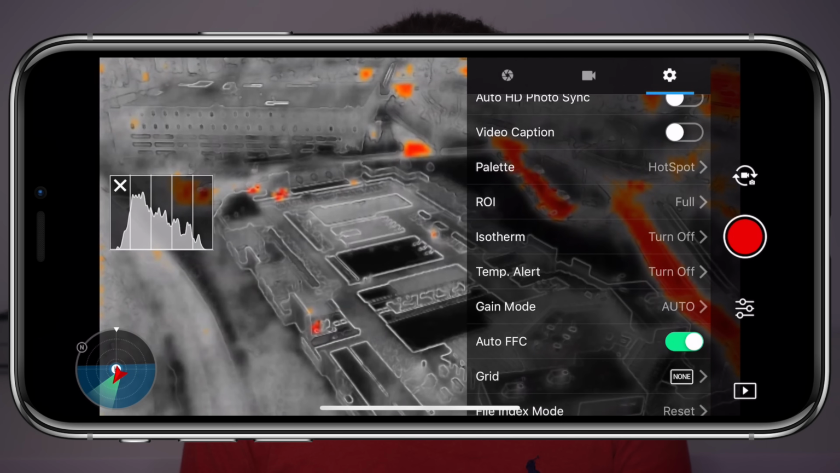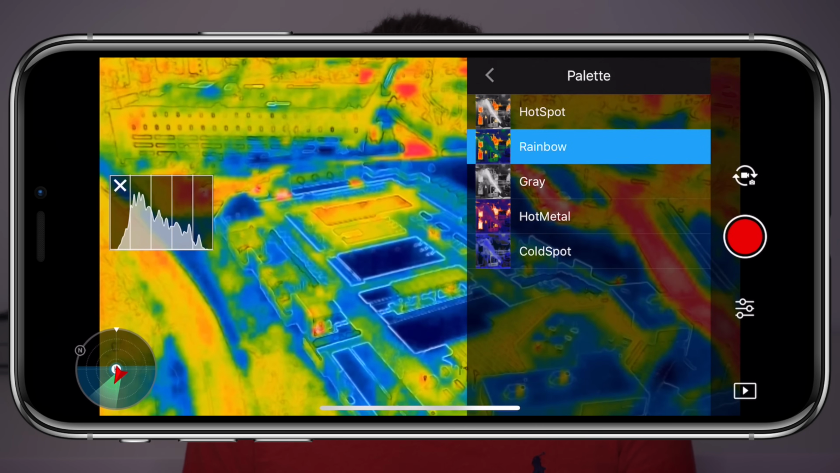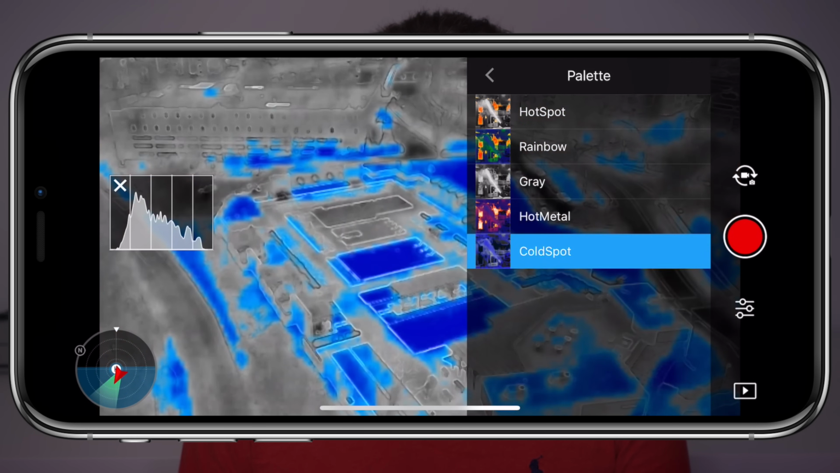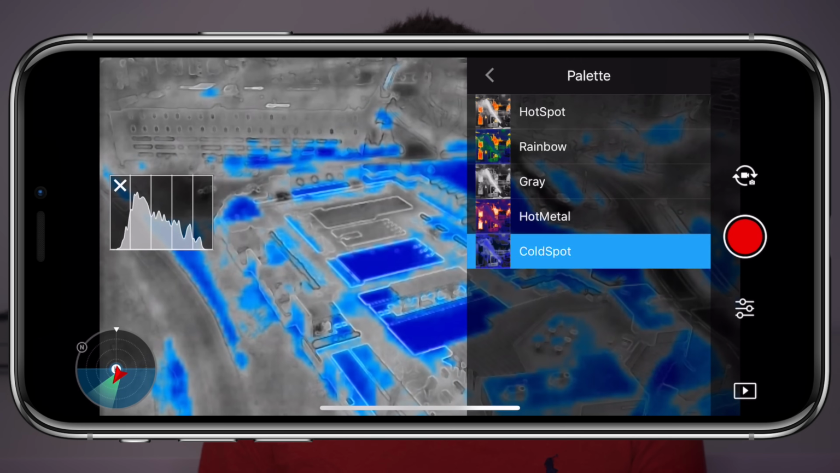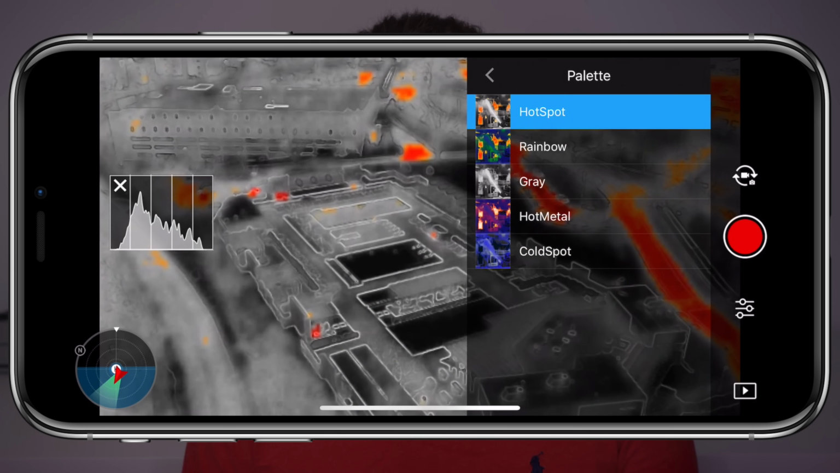Starting things off with the palette, we can choose between 5 different color schemes to show our temperature differences on the image. We can choose between hotspot, rainbow, gray, hot metal, and cold spot. Now, personally, I find myself using hotspot for most of my jobs, but each of these palettes could prove to be beneficial in different use case scenarios.